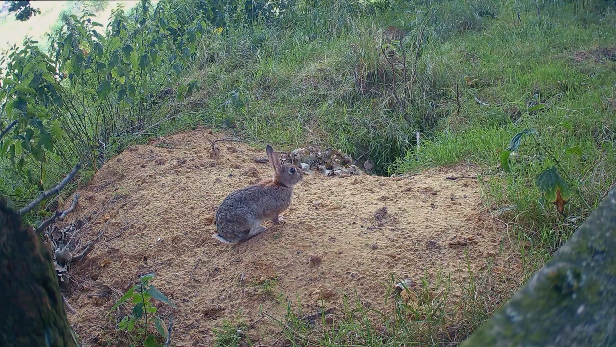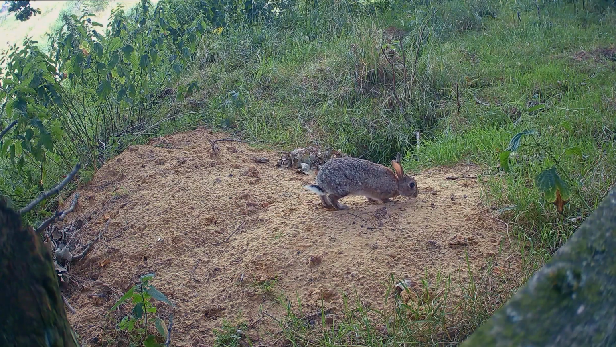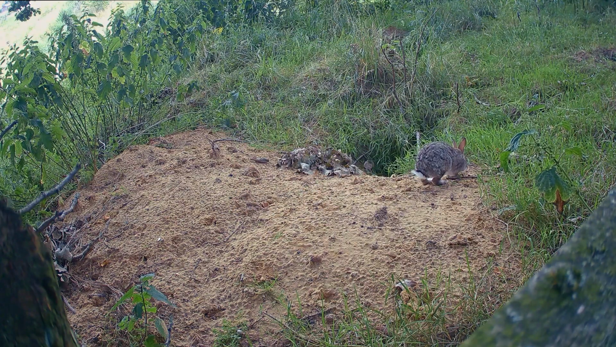So comparing this set to the previous set that I'd filmed, you can see the fresh, sandy soil, but the twigs are close to the opening, which gives the impression that they haven't been using this recently. And with my previous experience of the other set, they certainly do occupy different parts of the set throughout the year.